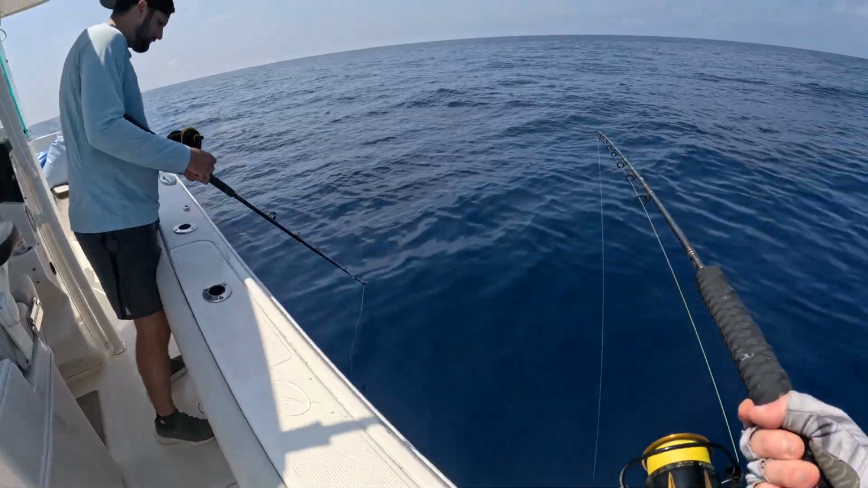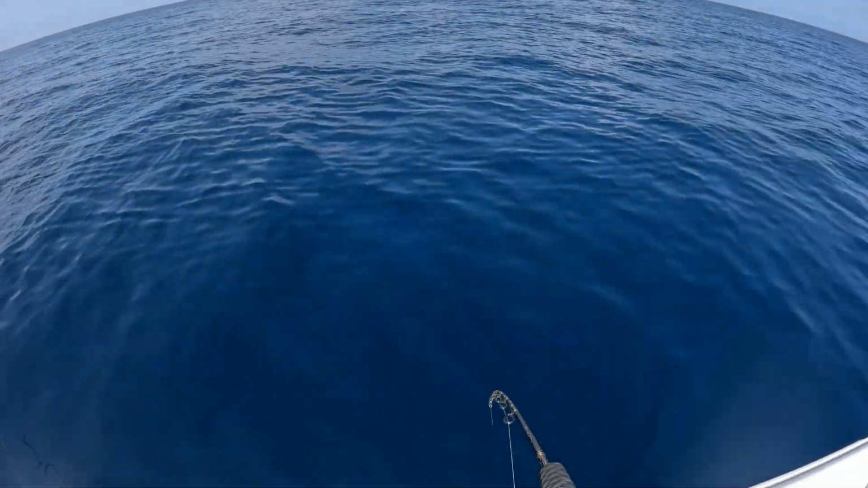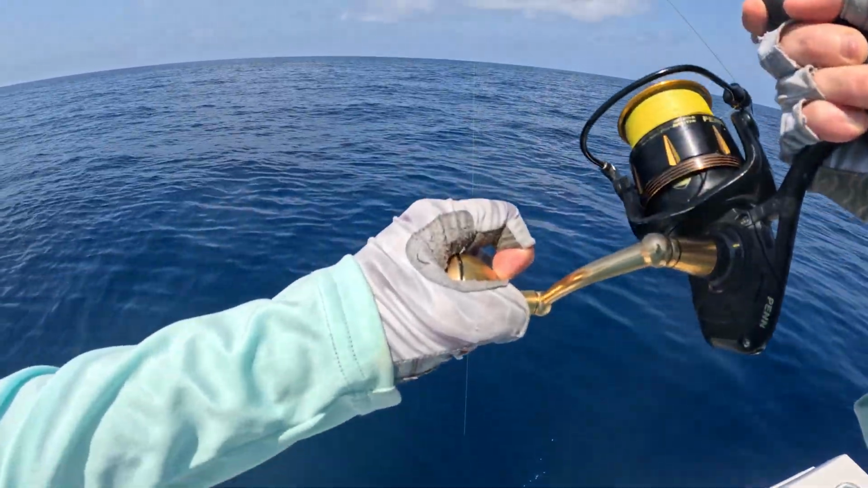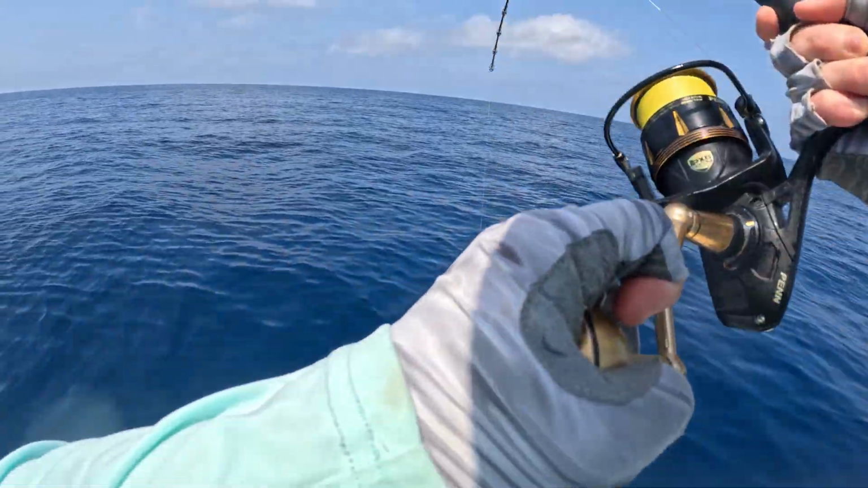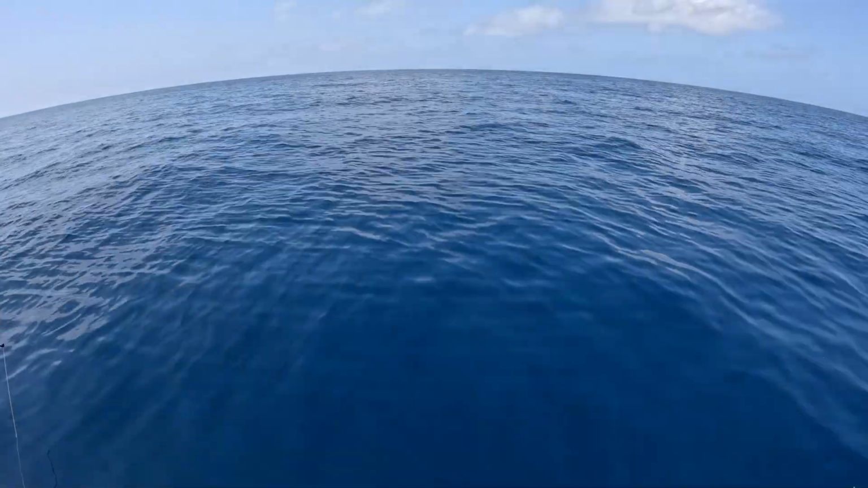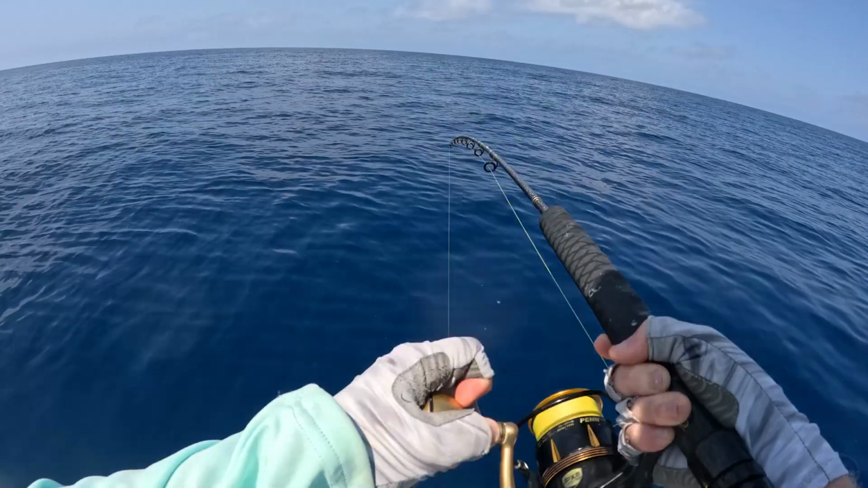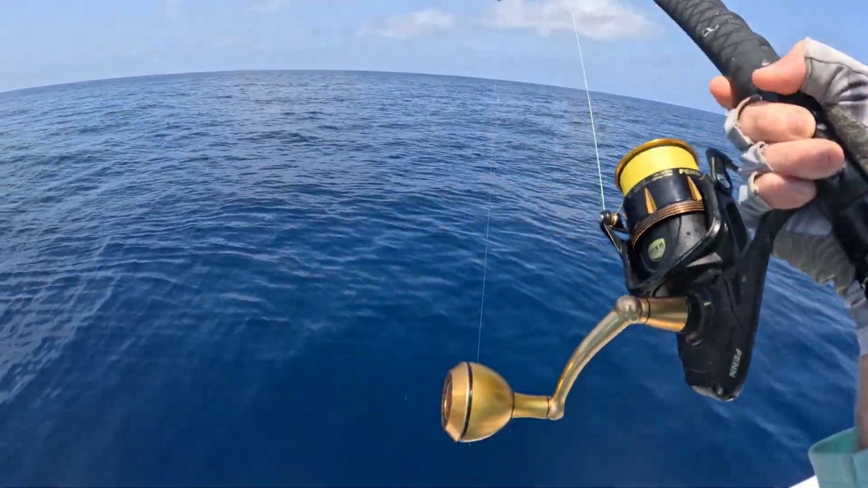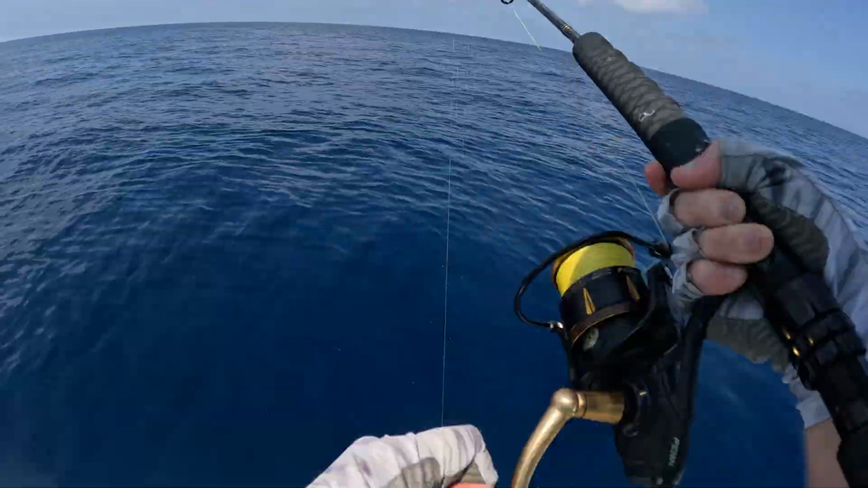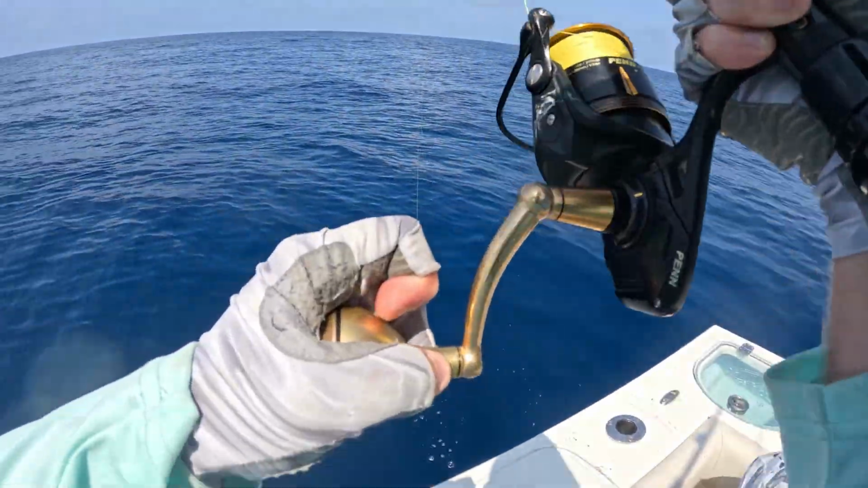Grouper? Bait? Oh no, that's a dinner fish. There was this one. Yep. This one better give me my bait back when I'm done with him. He's actually not too big, but I think he'll keep. Sardine or squid?